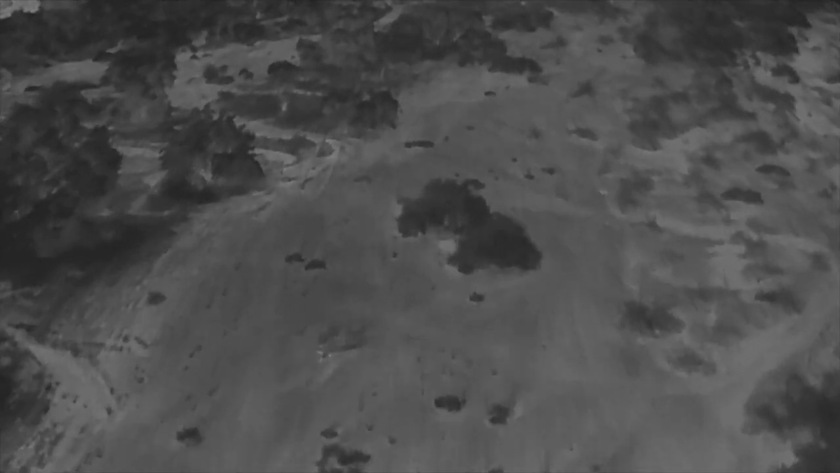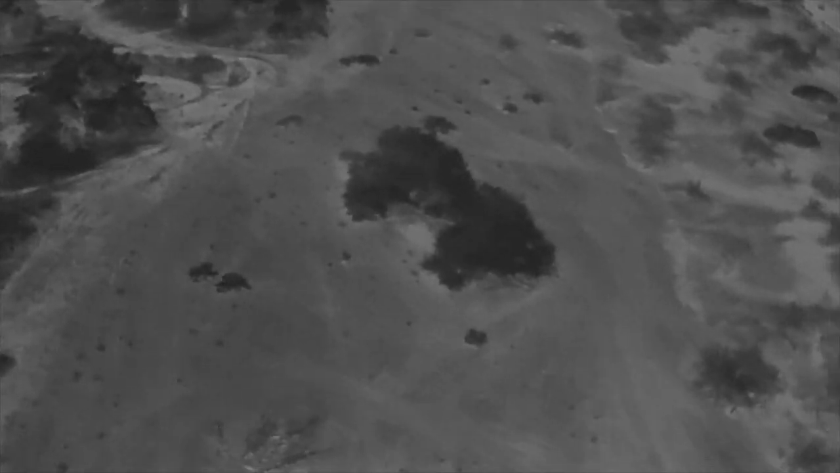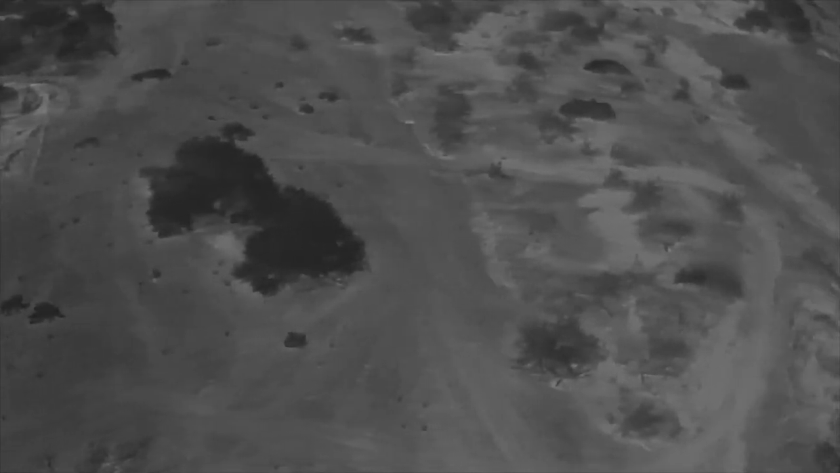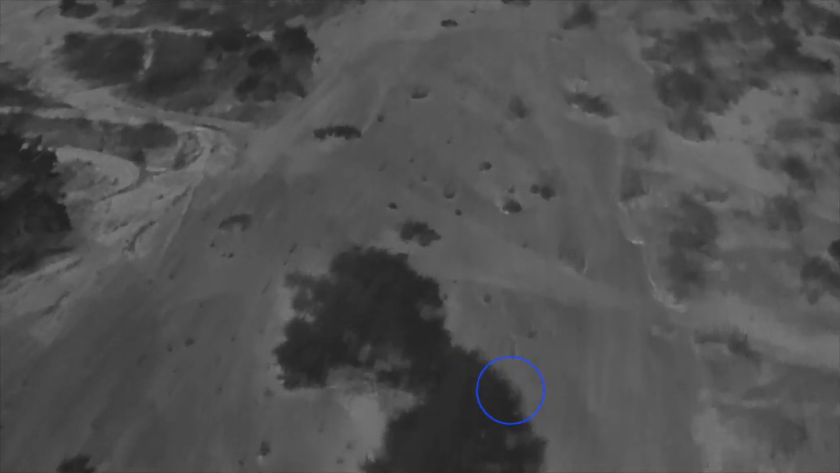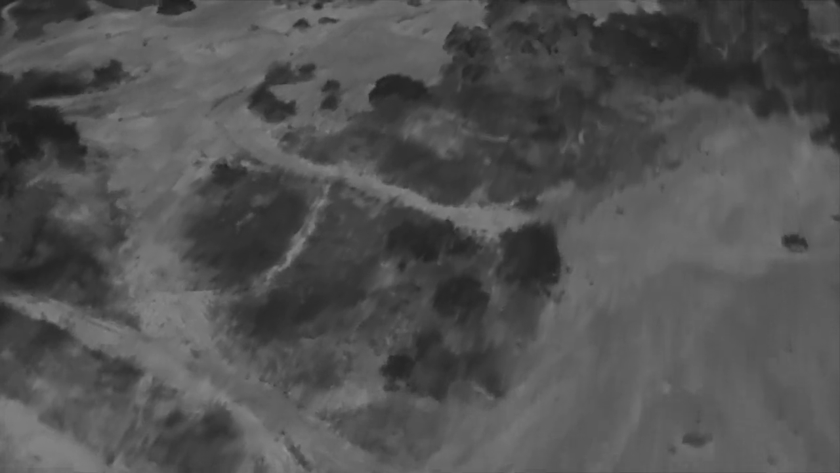And I'm flying back over him. He's off to the right, though. Those bushes on the right-hand side of the screen. But he's off camera now. And he's on the far side of it. So there's a whole entire bush hiding him right now. And he's laying down with the thermal camo. So not that little spot is him. It's just that circle kind of gives you an idea like where he is. That's where he actually was. But it's the bush that's hiding him.